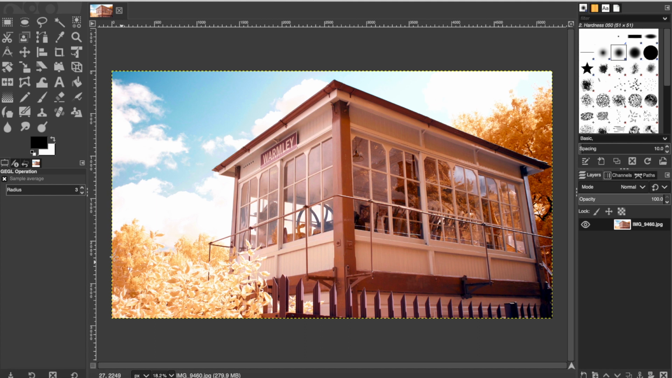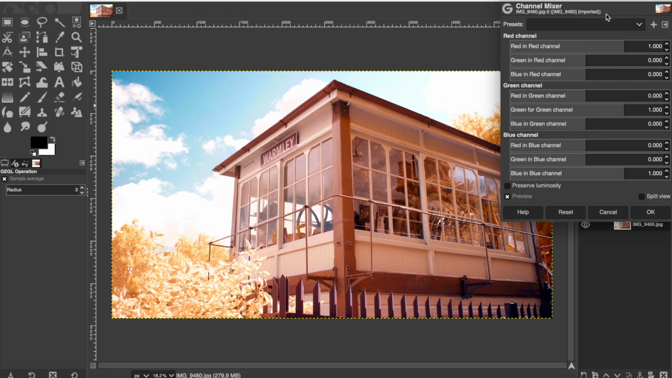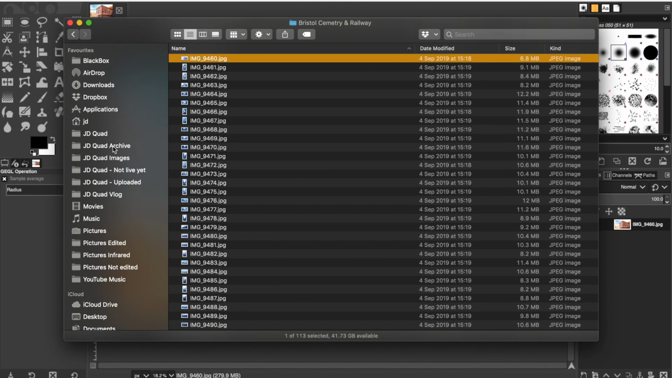So that was on the 590nm, but it's exactly the same channel mixer for any of the infrared. There we go. It's going to change color now because I've just selected that preset again. There are the settings to dial in if you haven't made a note of it already, for when you come to change yours. And then that is the finished result. So that's the 590nm without any extra editing, just swapping the levels.